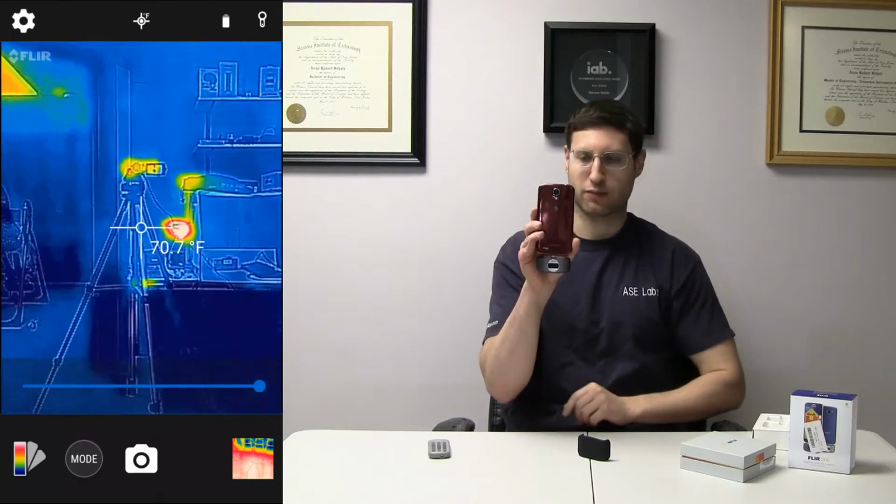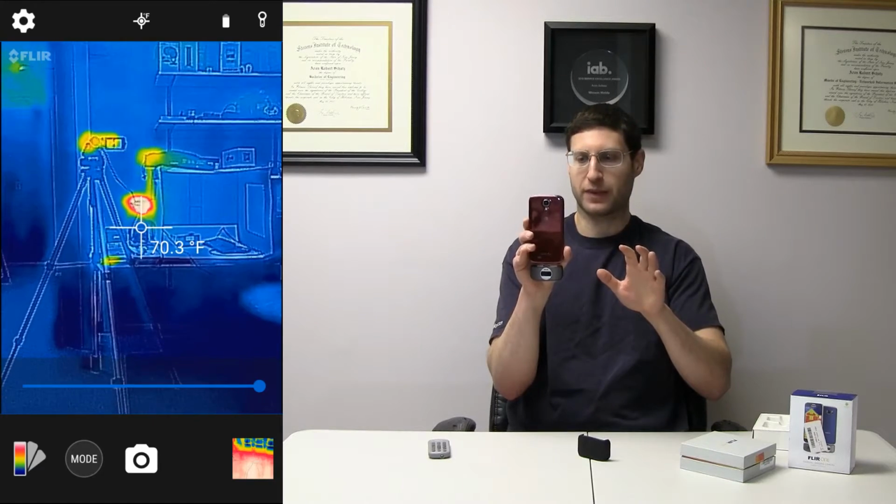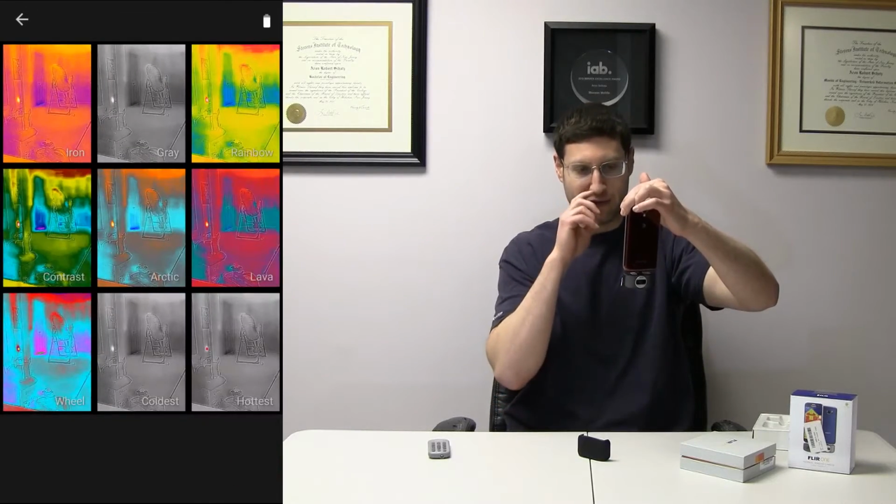So let me explain this real quick. You can see in the frame that there's a hot spot, and everything else is blue. But if I go down to a table, for instance, you see that the colors all change, based on the relative temperature in the actual frame itself. Whatever's in the frame, the colors are going to take that range and use it. And if you wanted to change the color palette, you can definitely do that.